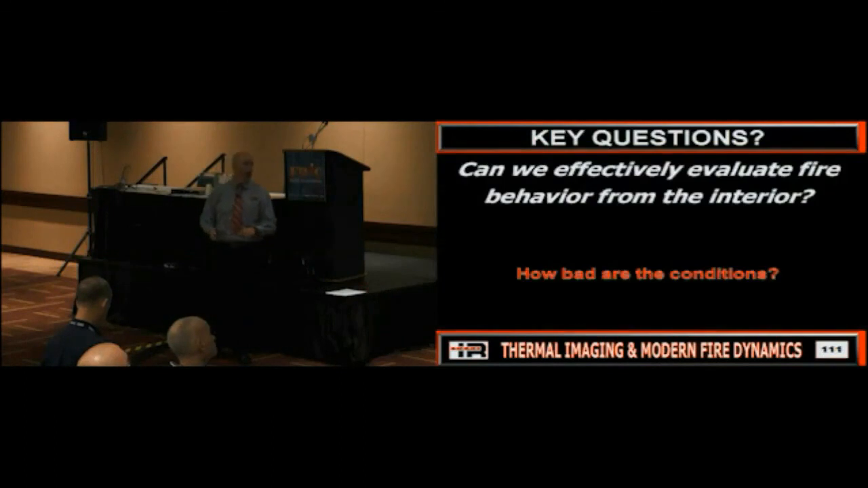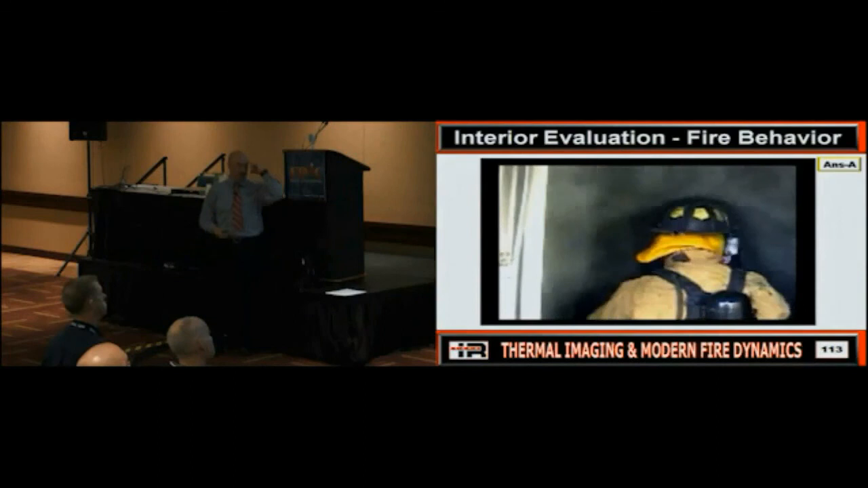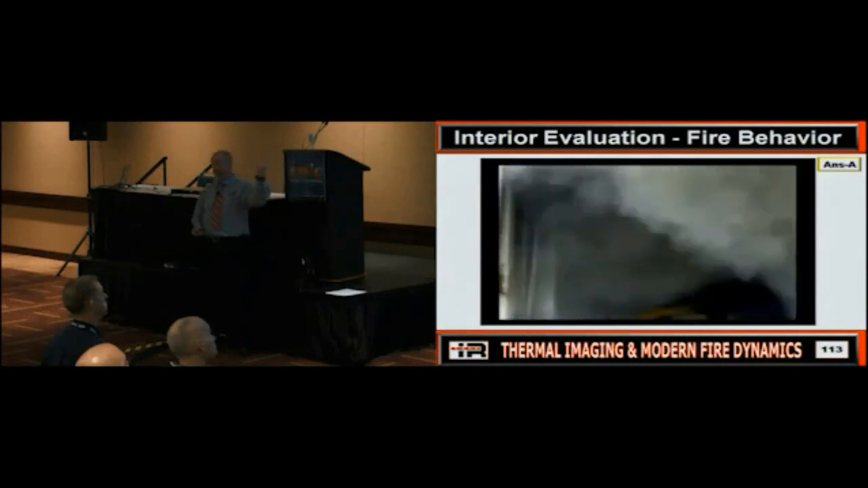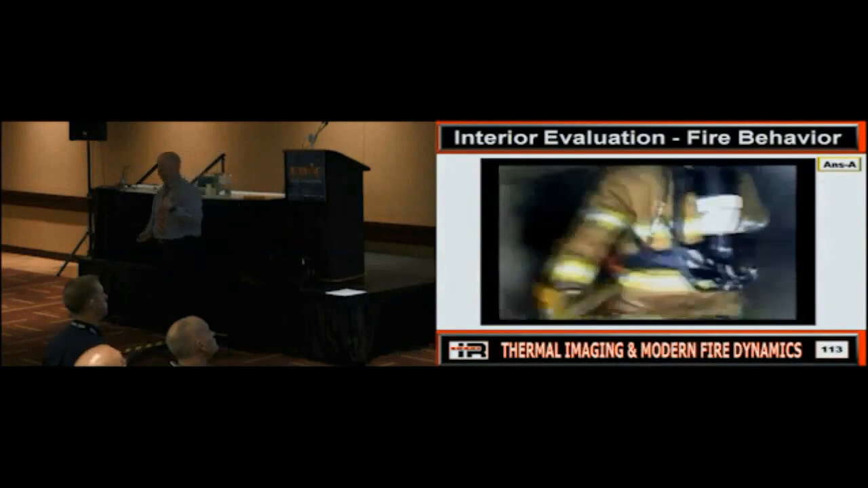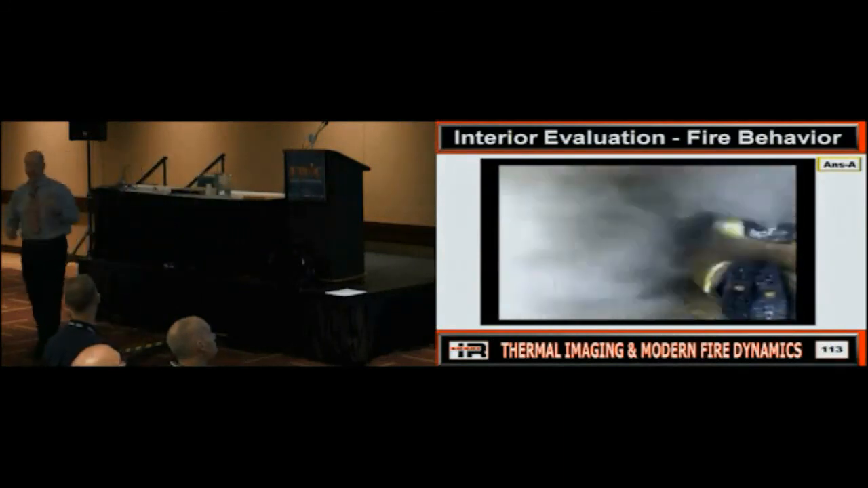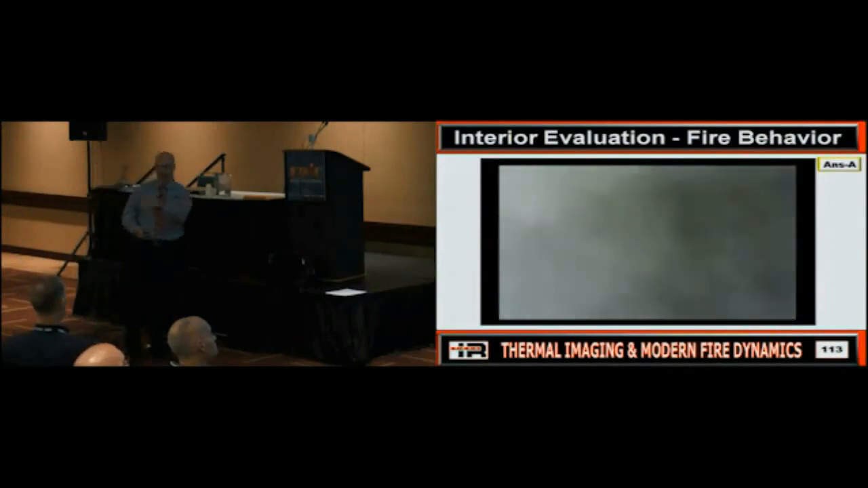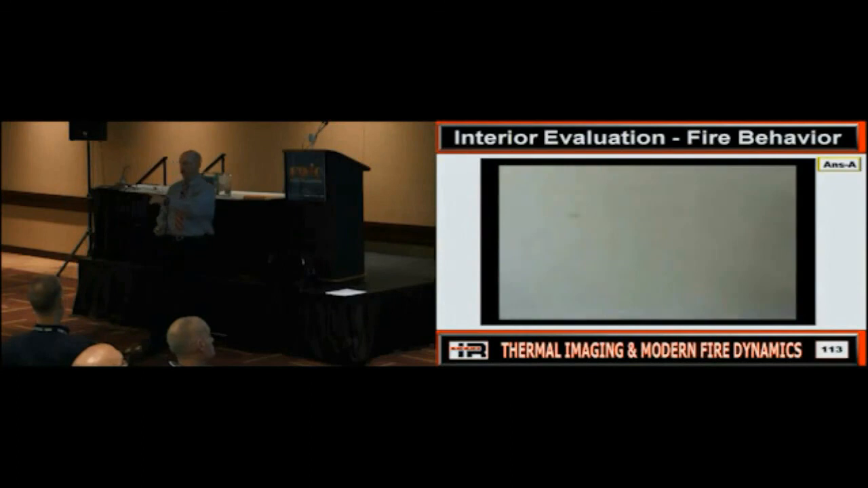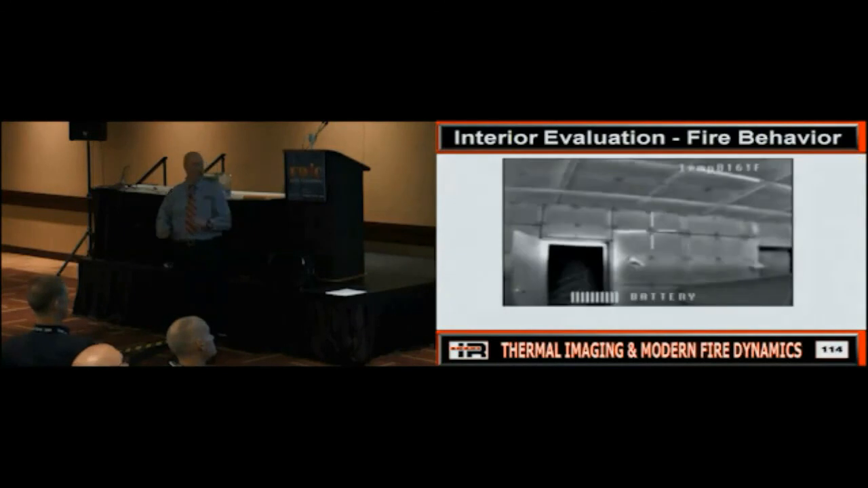So now we're going to go inside. So now we're going to try to evaluate the conditions. And I'm going to go a little bit faster to try to get this in. But what is causing this? Smoke is going in, not going out. Should it be doing that? No, right? Bad, right? So the million-dollar question, we'll come back to this one. What is causing it? What would you think is causing it based on the fire dynamics? Vent limited. It's wanting to pull air, right? I'll show you what's causing it, all right?